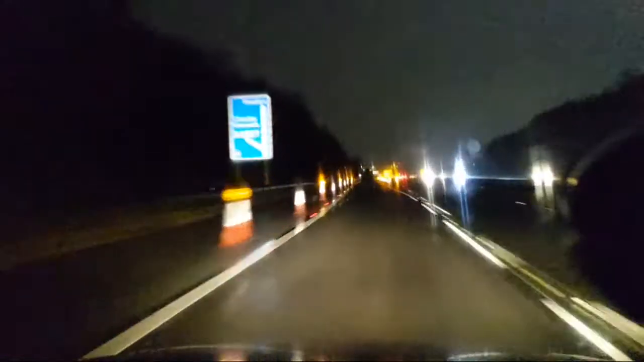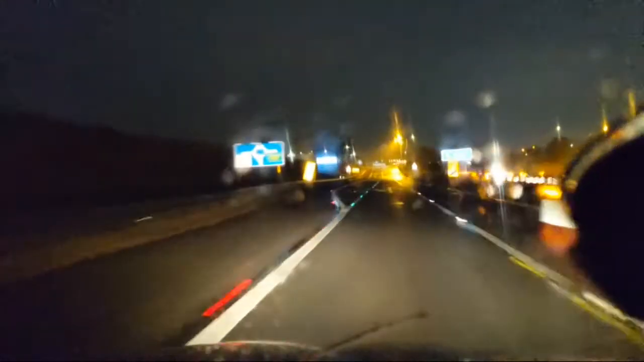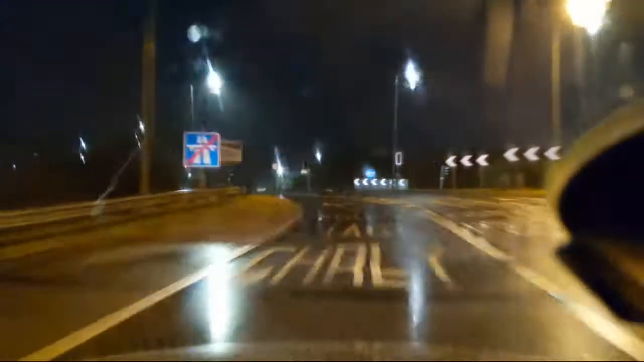Anyway, we're coming off now. This is the Horwich turn off. So we're coming off here. No, I've not been overtaken by any other cars yet. Only her. Right. So we're on the slip road now. Still not been overtaken by anyone. Christ. Went around there at 35. I normally go around there at 40.